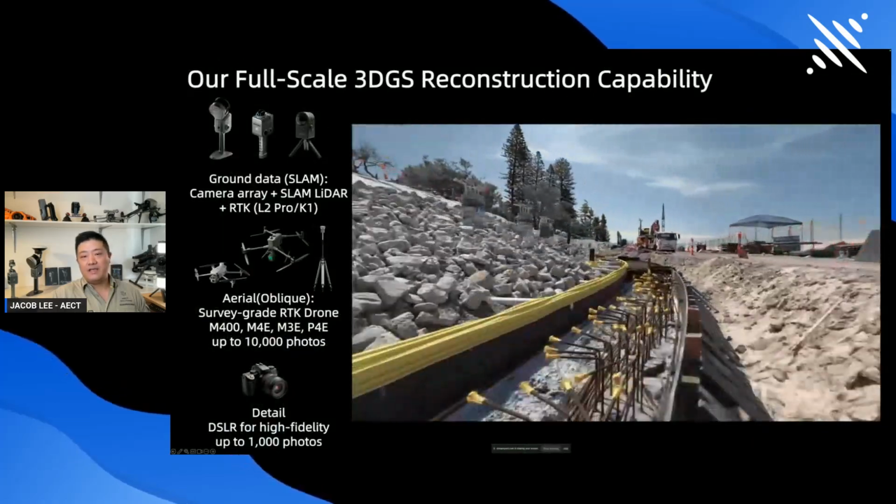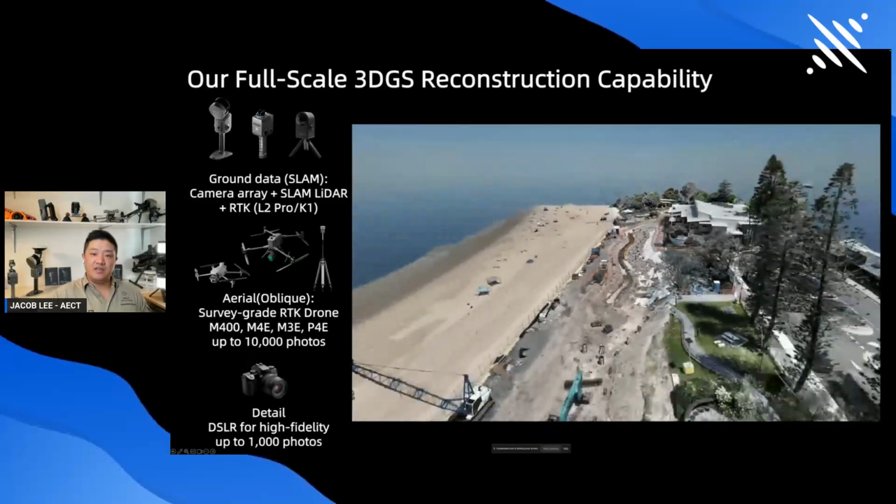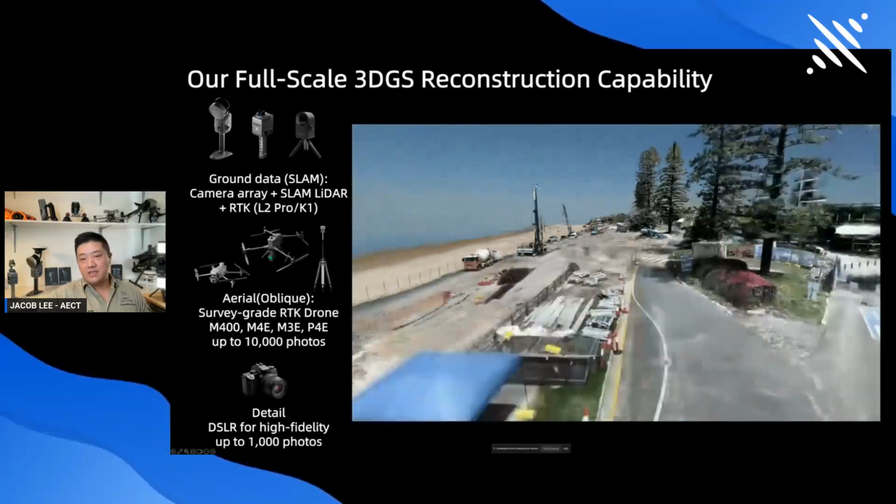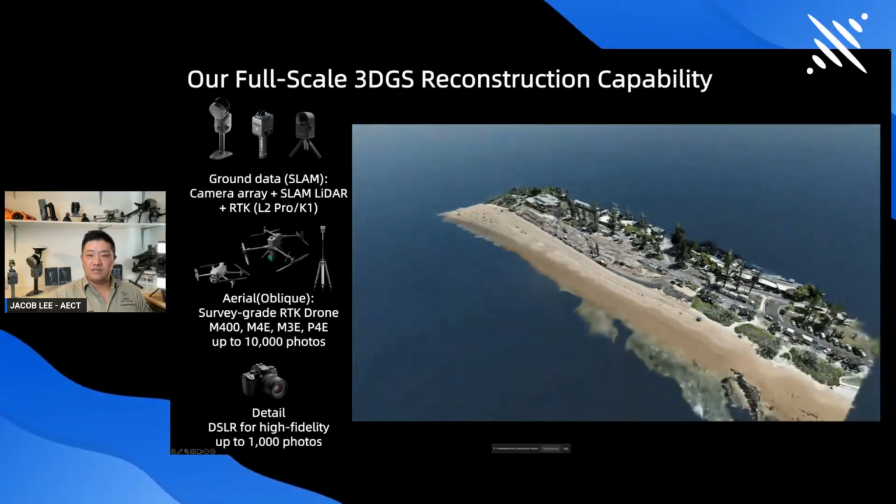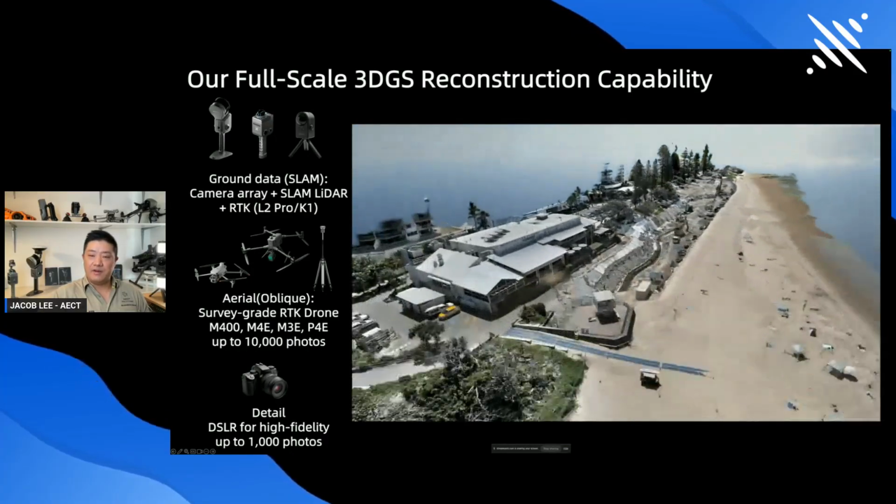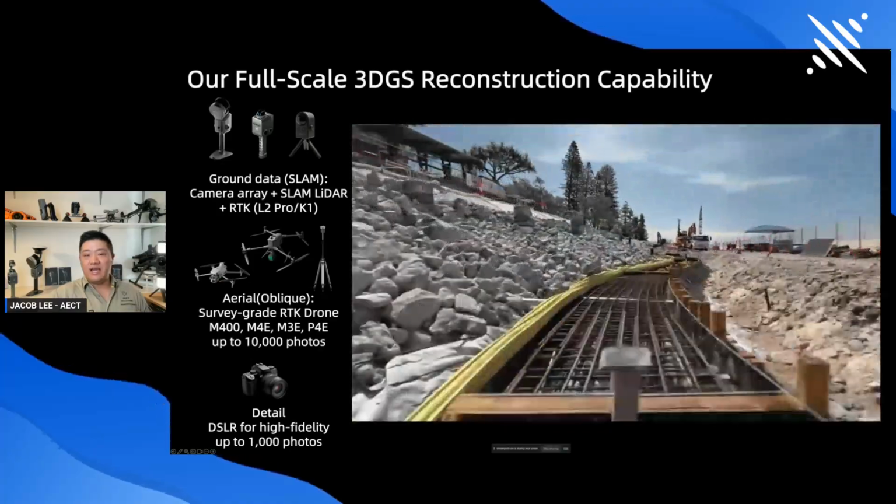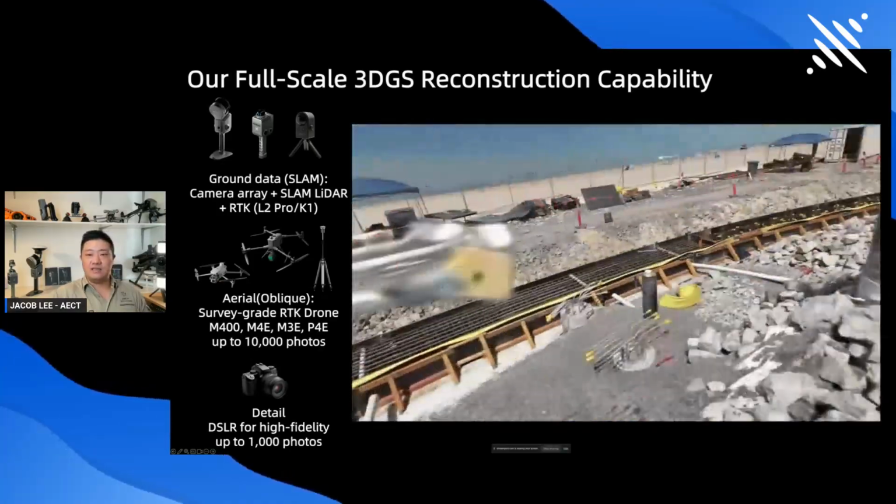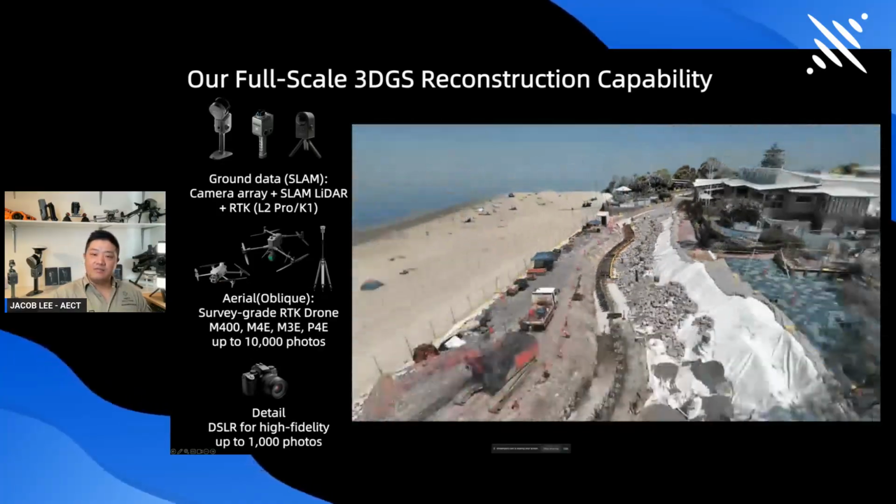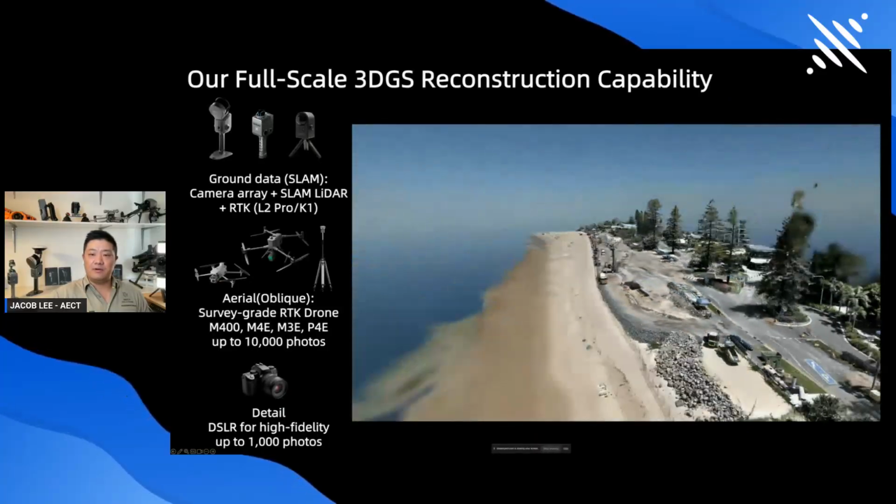Our pipeline is designed for full scale, which means you use RTK drones for site context, and ground capture with the camera array, SLAM LiDAR plus RTK. Then if you want some high-fidelity sections to be done, we can capture that with DSLR cameras. The key is repeatable capture that supports verification.